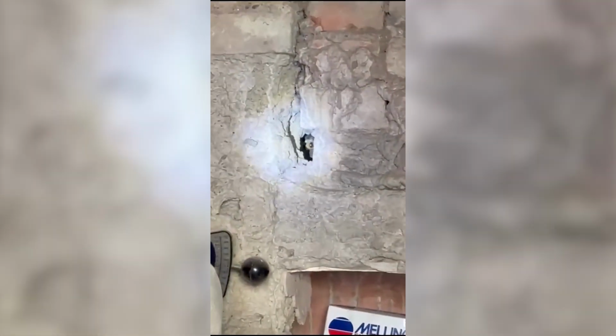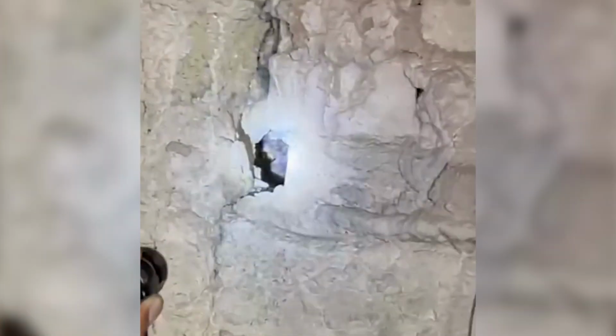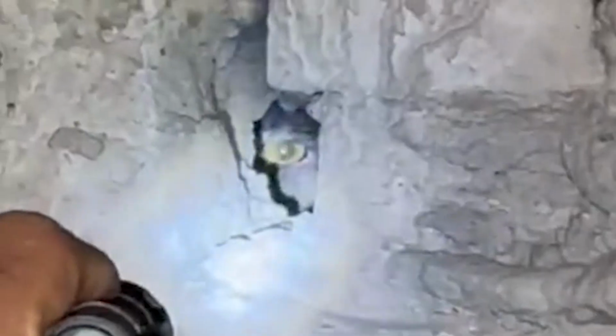A haunting discovery in Saltillo. Next, we head south of the border to a historic location in Saltillo, Mexico. An explorer, armed with a flashlight and a thirst for adventure, ventures into the dusty halls and broken furniture of a seemingly abandoned building. The atmosphere is thick with dust and the weight of history. Suddenly, the ordinary takes a terrifying turn. The camera lens captures what appears to be a giant, glowing eye peering out from a solid stone wall.